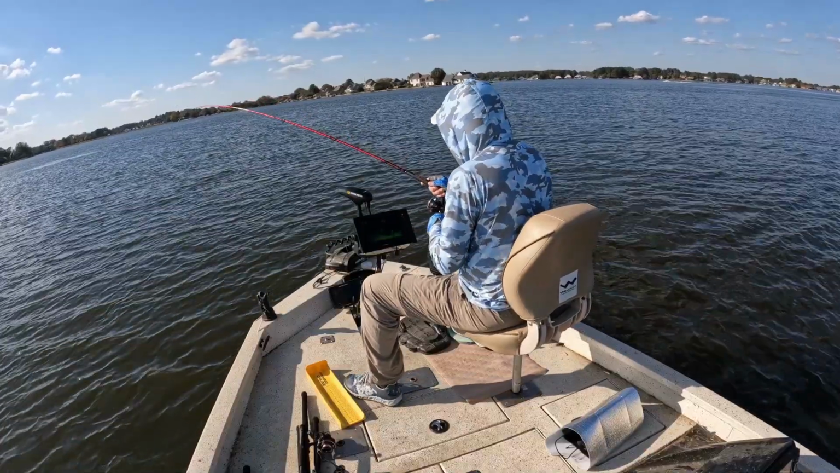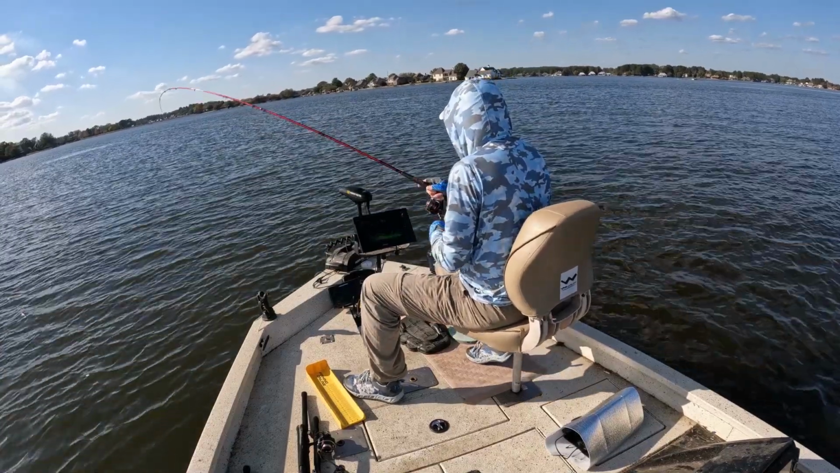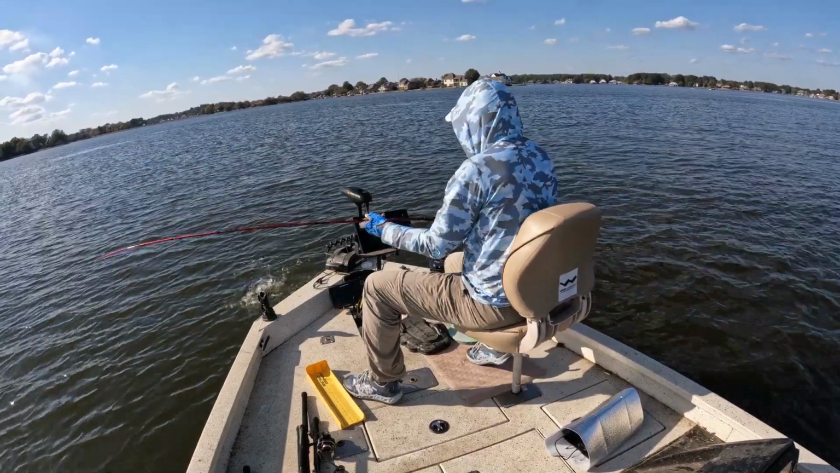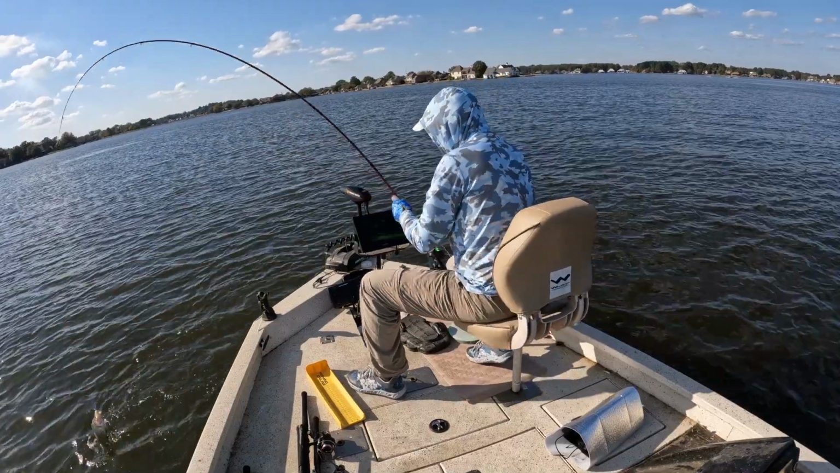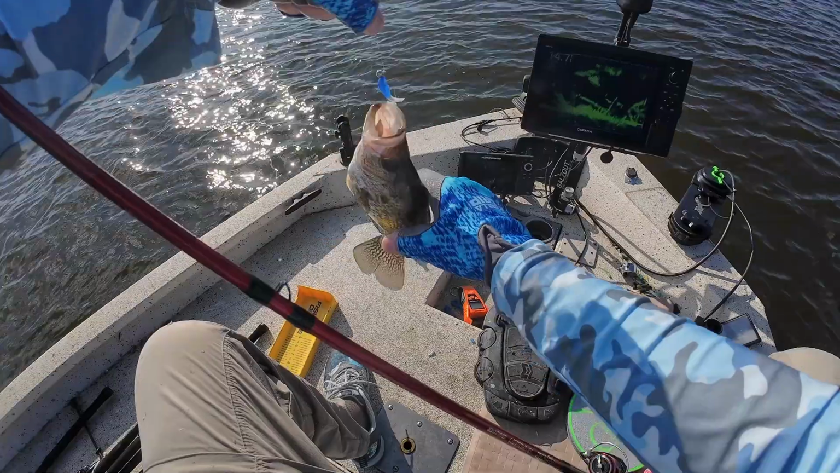Good Lord. The bite is finally on. The fall bite is on, man. Good Lord. It's the first time these fish have chased baits in months.